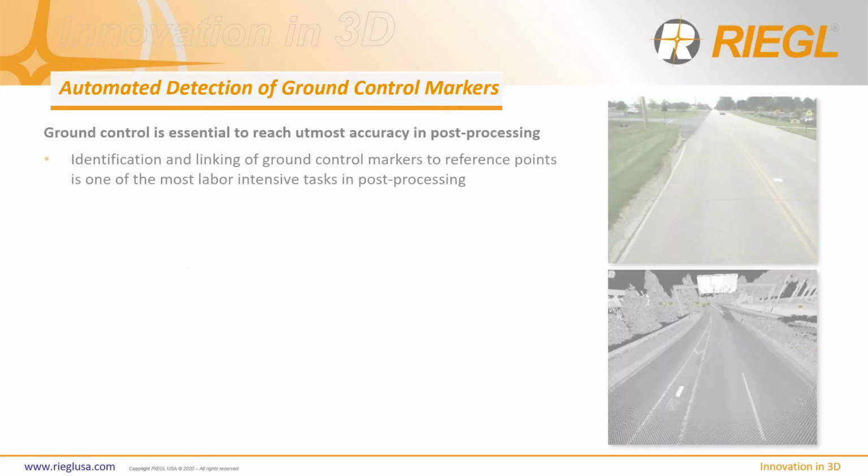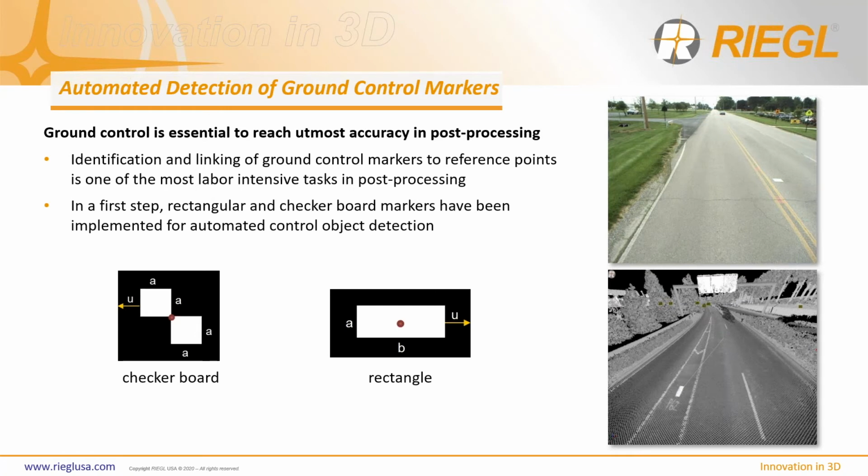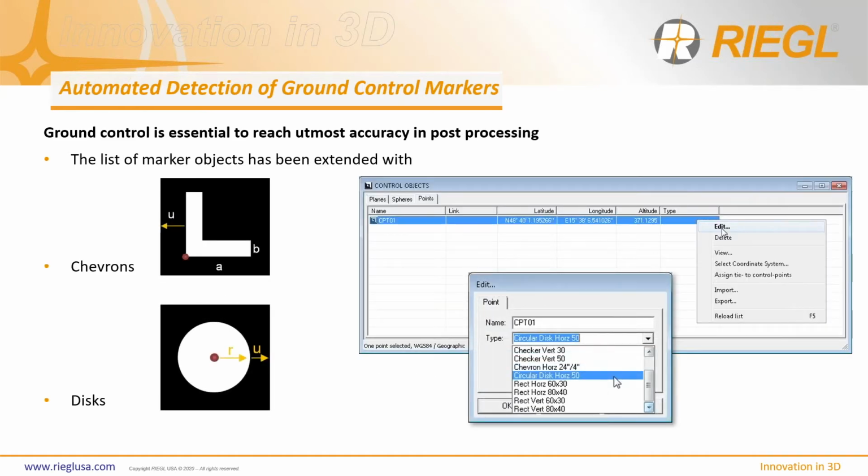So now we need to add ground control. And we've done a lot of work adding more markers for you to use as surveyors during the data processing steps. So we've added initially some automated detection with these two shapes, and we furthered that by adding in chevrons and circular discs. Now these can be placed on flat surfaces on the ground or on walls. So you can get both vertical and horizontal targets detected there. They're user defined, so those A, B, and U's are all user defined parameters.